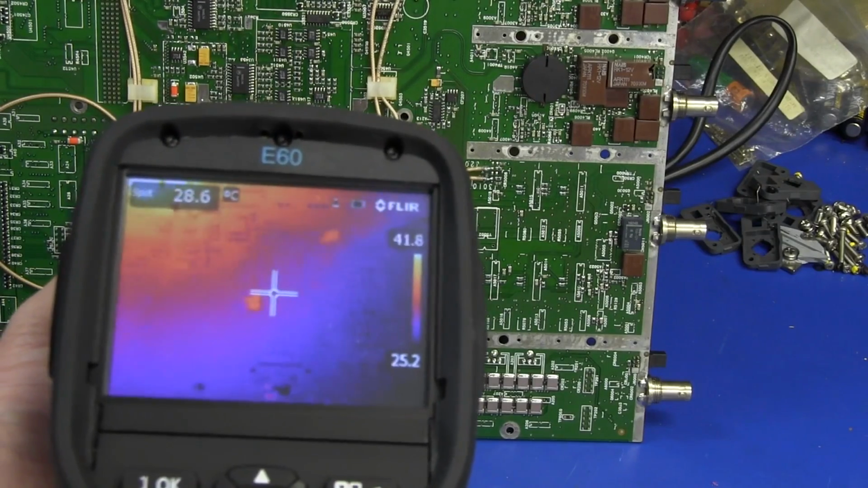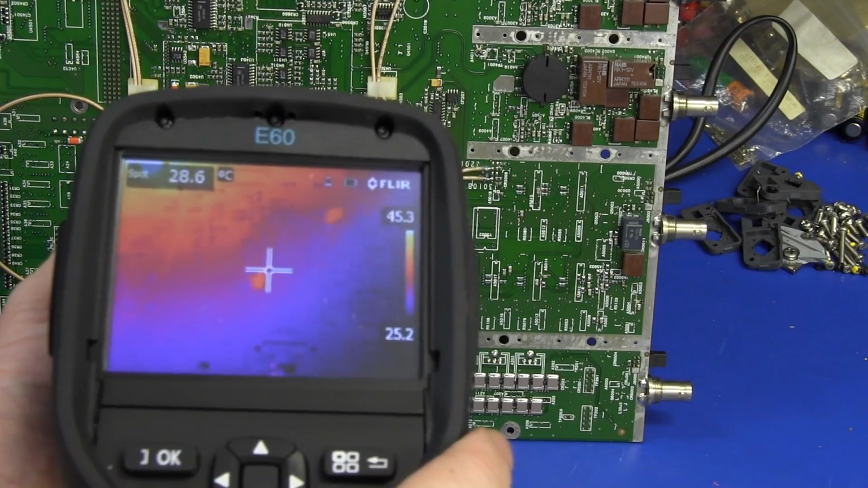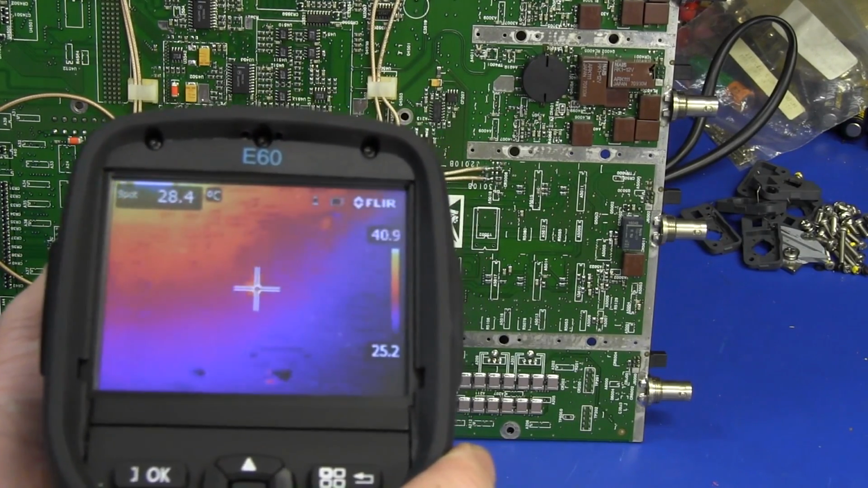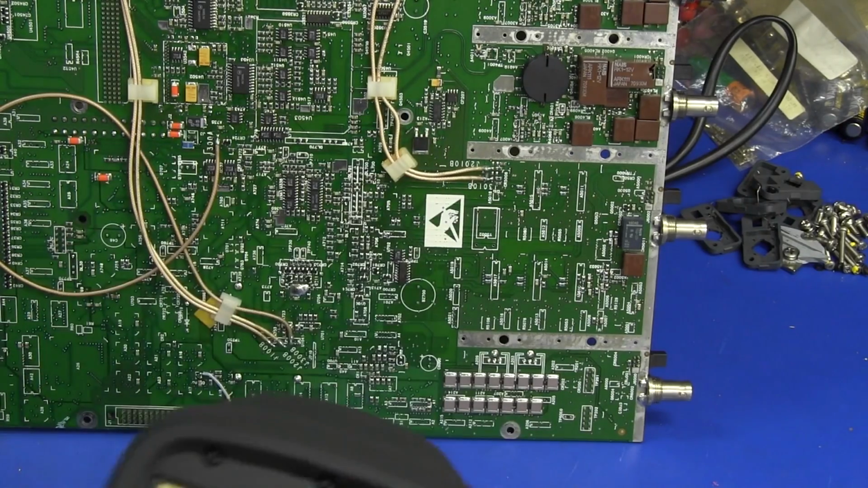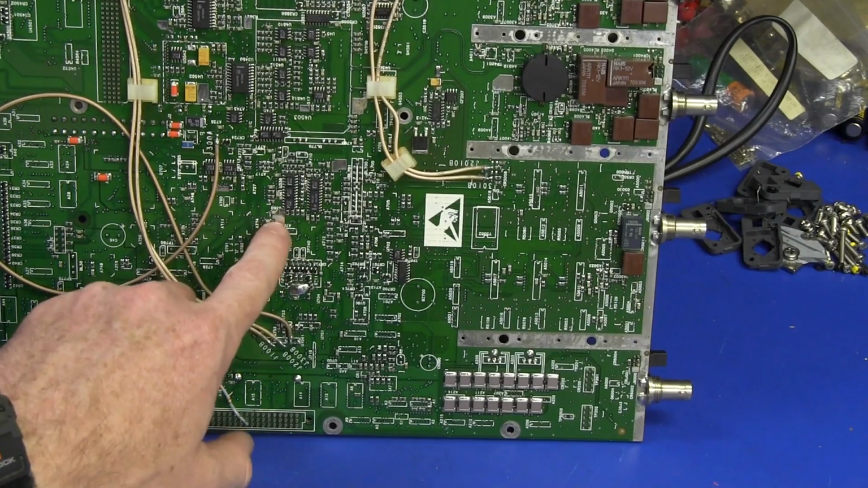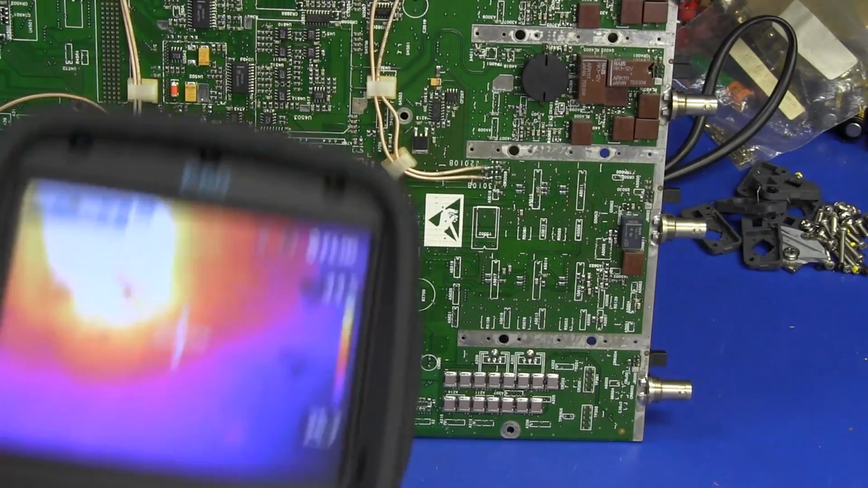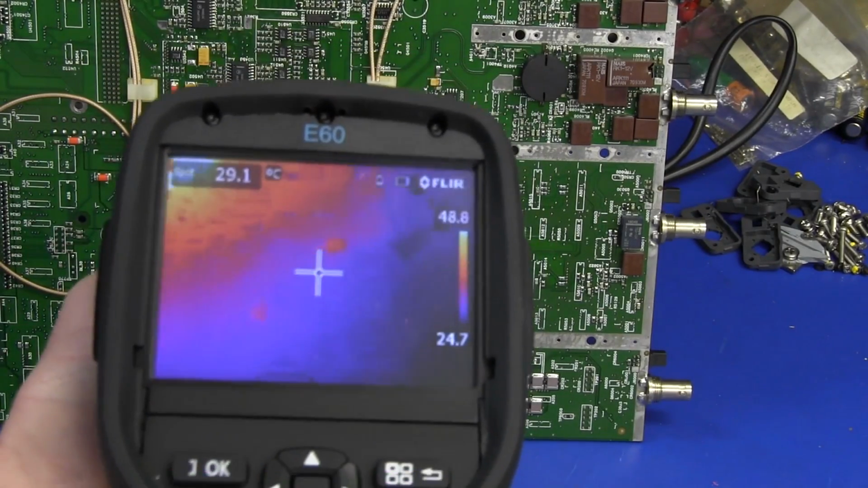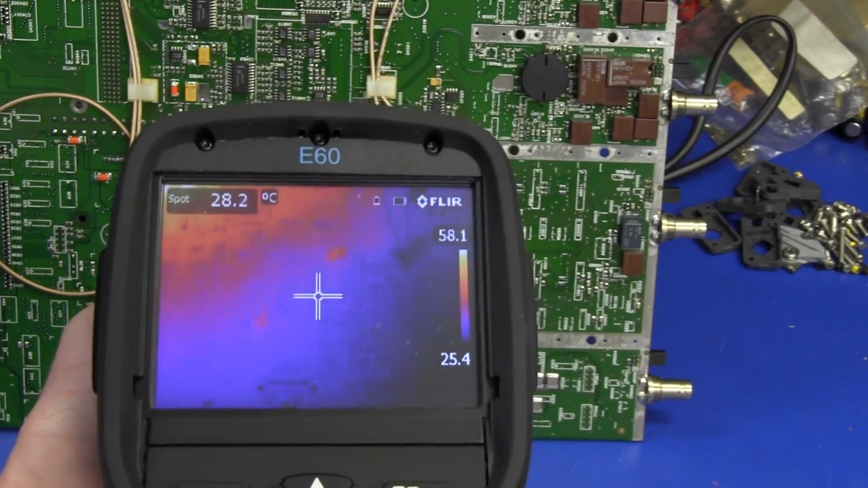Now here's another example of one of these traps for young players. You might think, aha, look, we've found right in the center there a little hotspot. It's a couple of degrees hotter, and it certainly shows up there, but it's not. What is it? It is these shiny solder pads here. They're showing up as a different temperature because they're shiny, not because they're actually warmer.